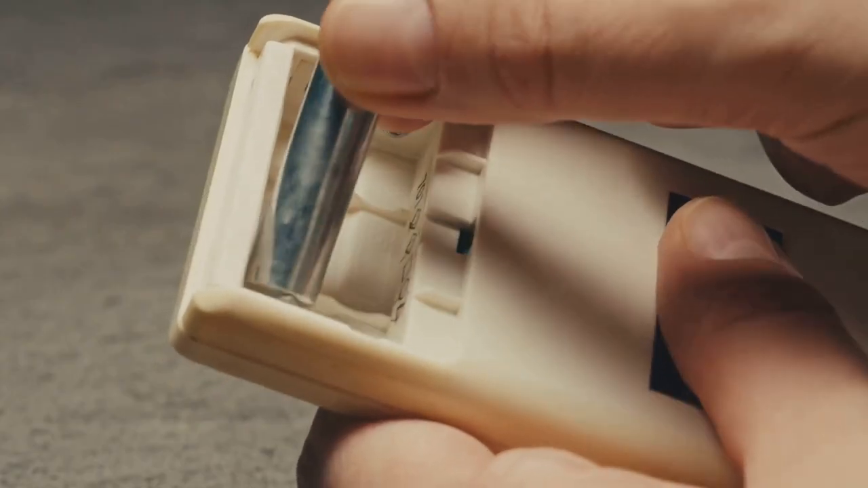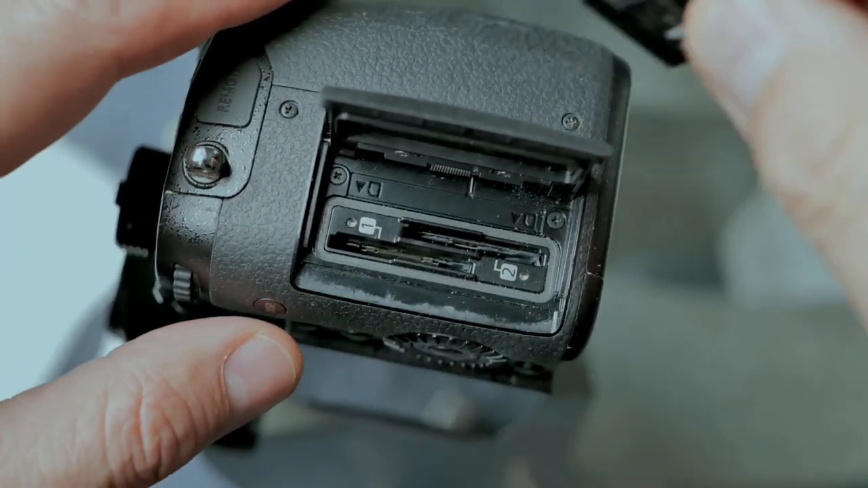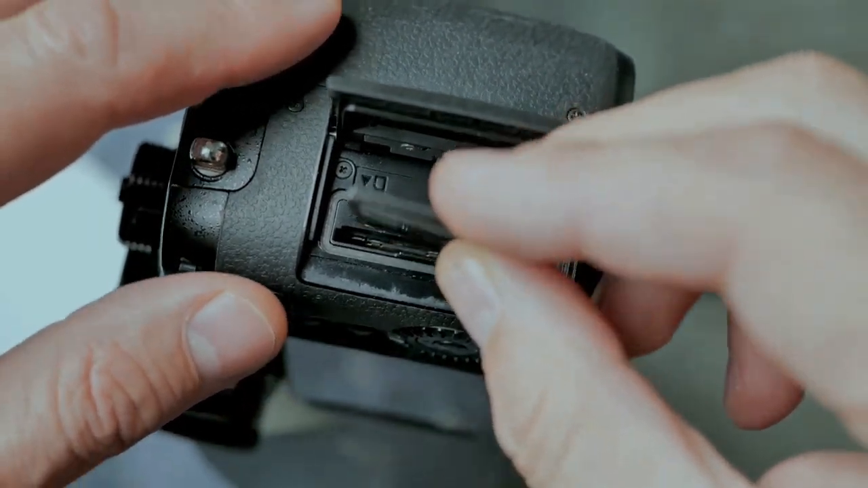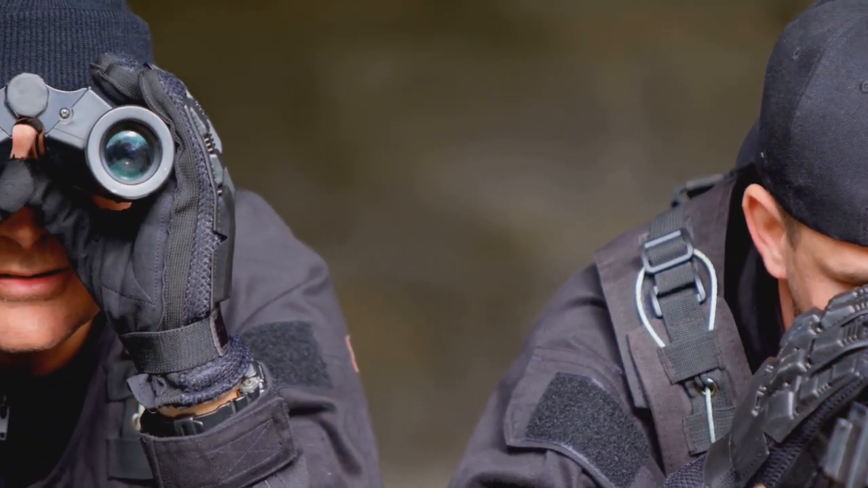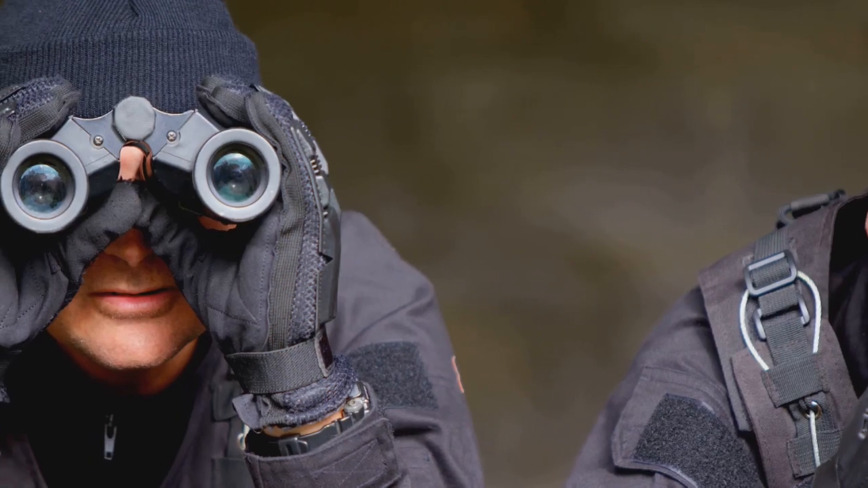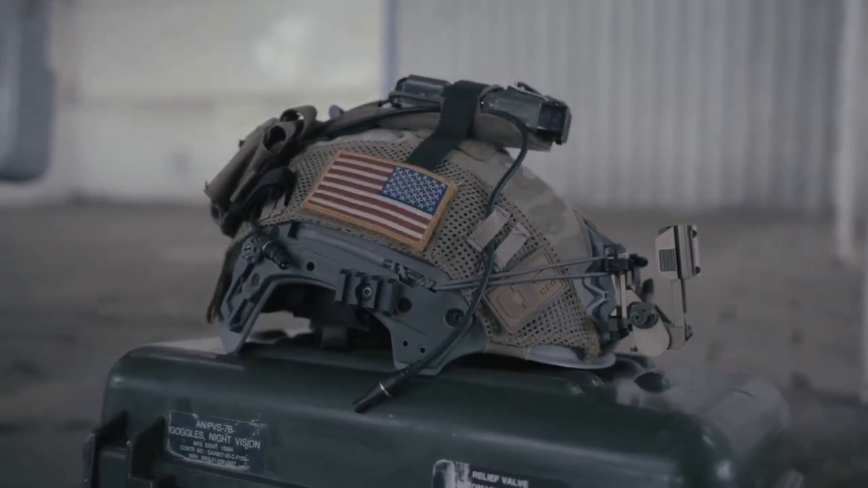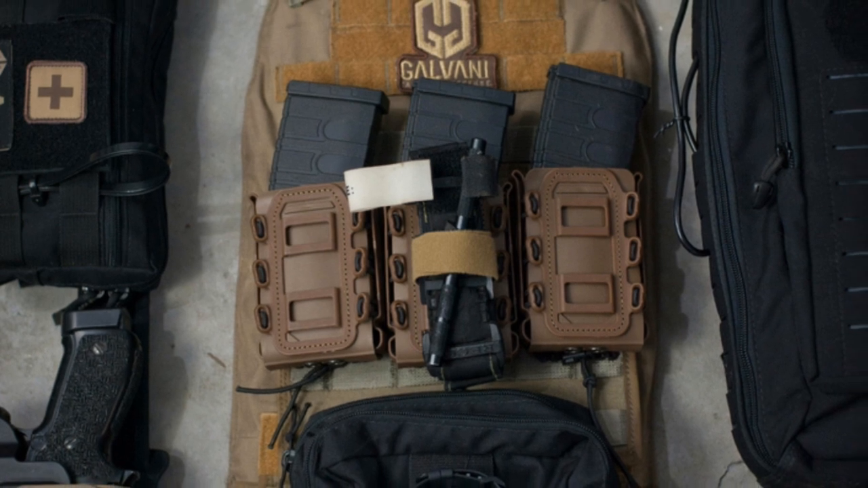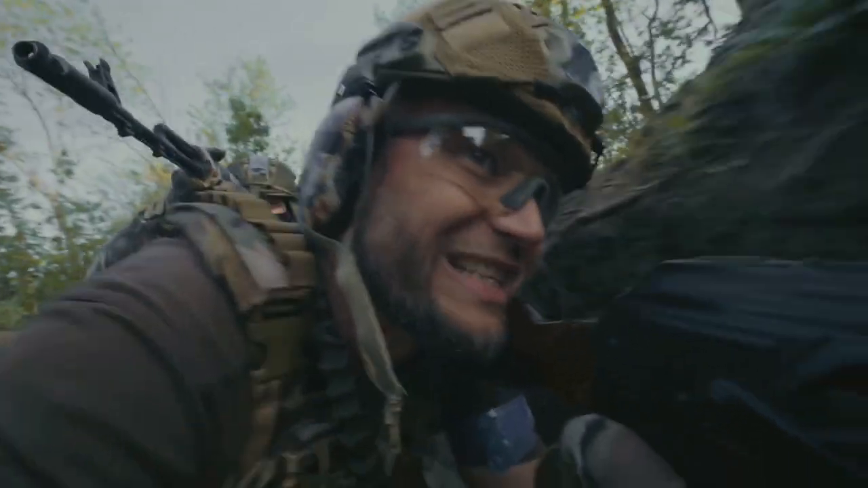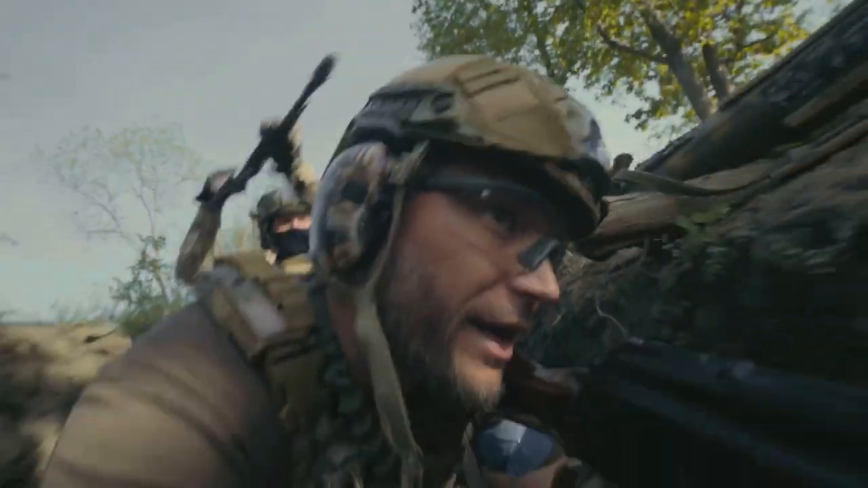Battery life: operates for approximately 6 hours on standard CR123A batteries. Weight: lightweight design, around 200 to 250 grams, ensuring minimal added burden for extended use in the field. Price point: positioned in the mid to high price range, making it accessible for professionals seeking tactical grade reliability. Ideal for tactical professionals who require a robust, compact, and versatile clip-on thermal solution.